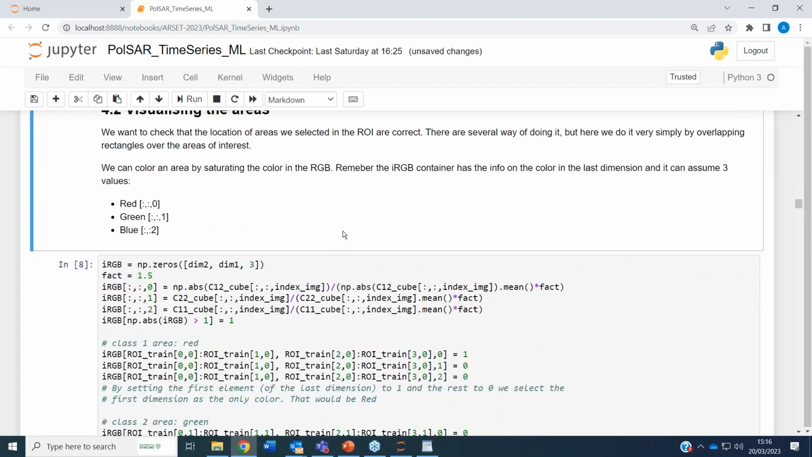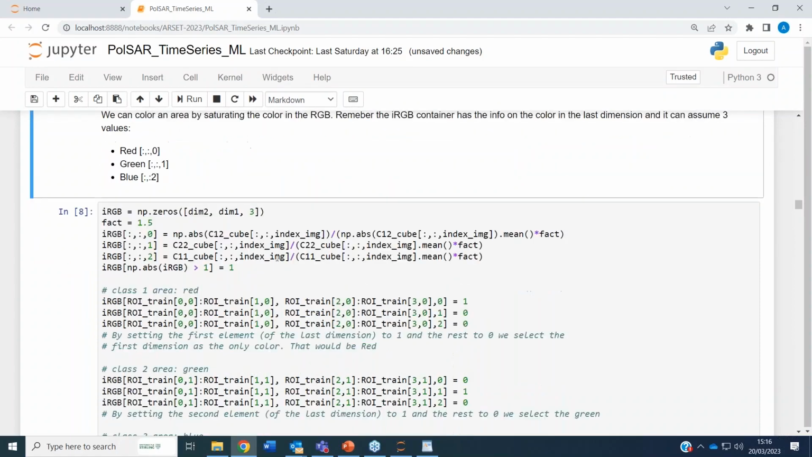Then we want to visualize it so that we can see the area that we selected. Remember, when we create this container I RGB, we are actually selecting the 3 colors, red, green, and blue in order. So what we could do here is to take the RGB as we did before.